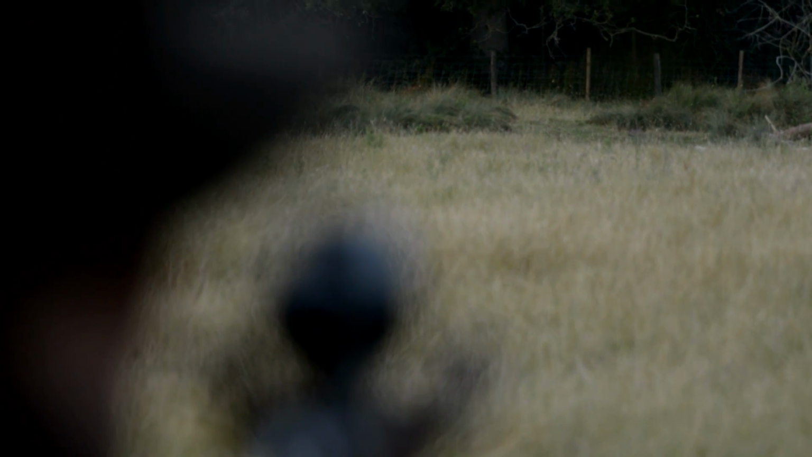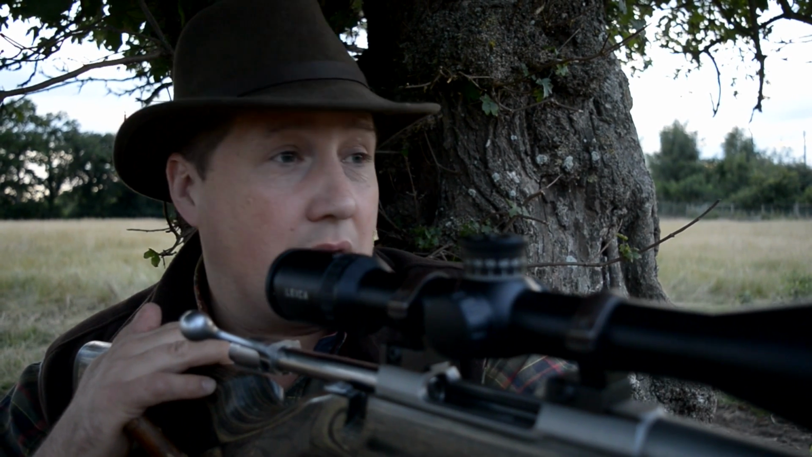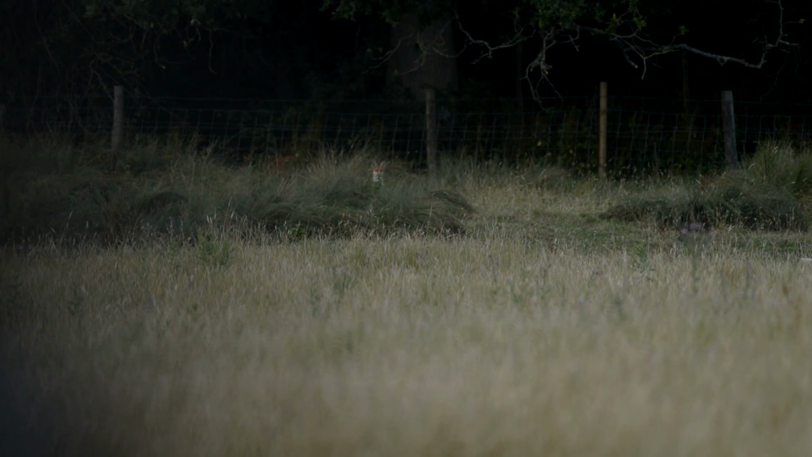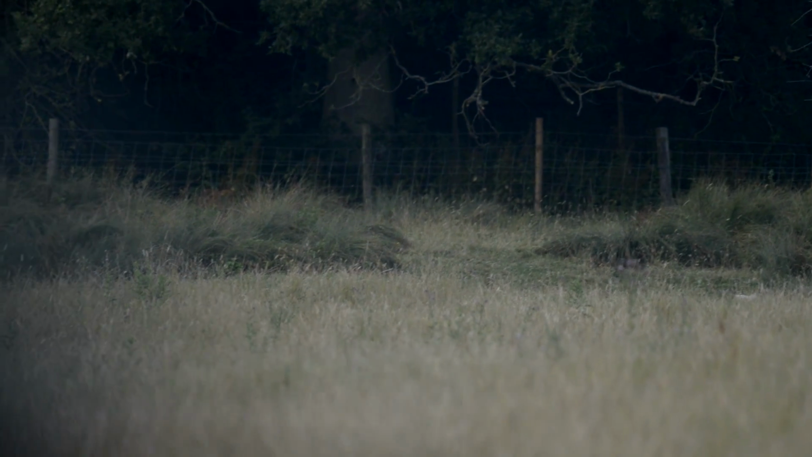Although this time of year when you've got a lot of young foxes about, and I think that was a young fox, I tend not to use it too much because I prefer to leave that for the winter, because you can get some really good responses when you've got a lot of hungry foxes. So I went over to that in desperation, and a fox popped up just behind all the long grasses up there.